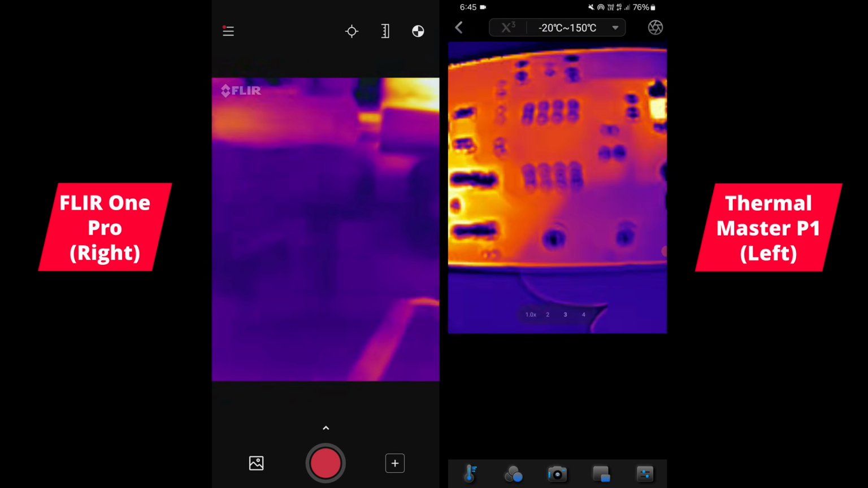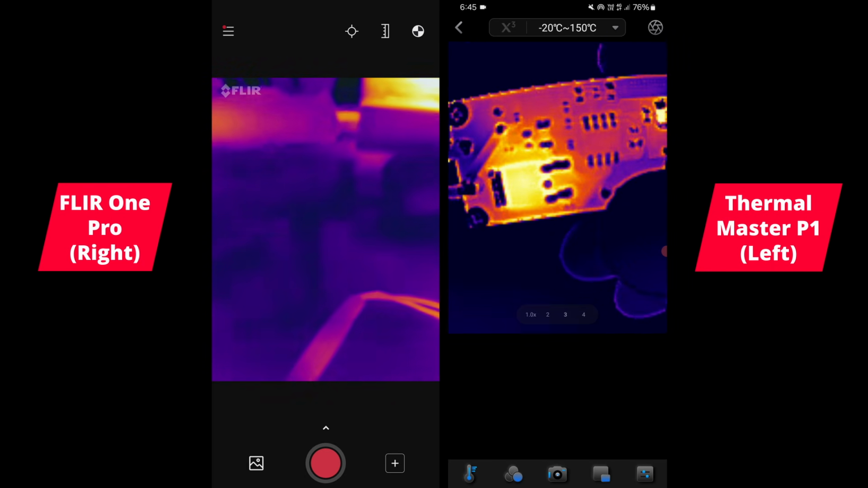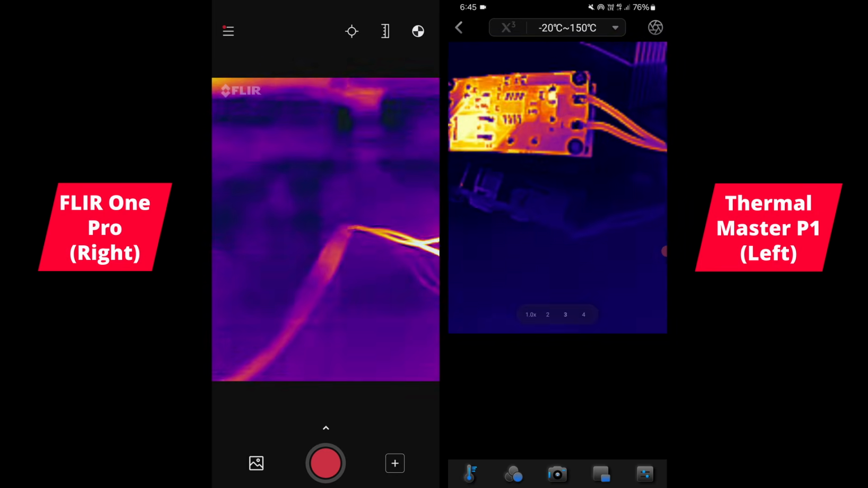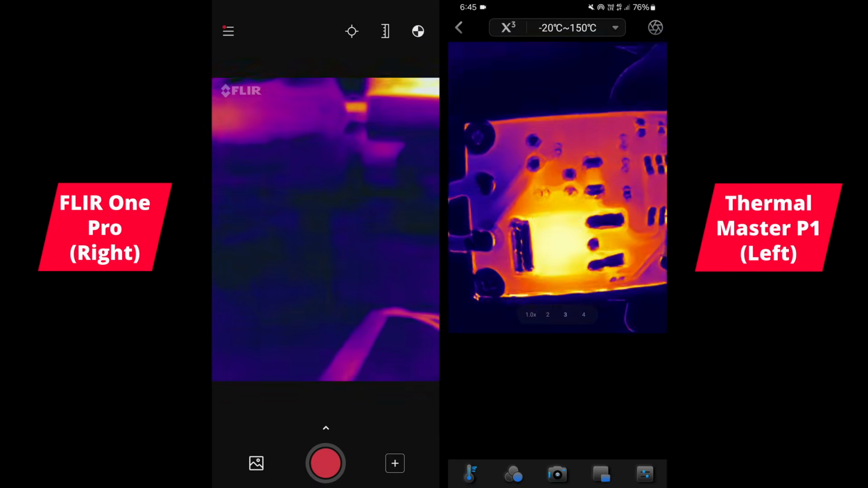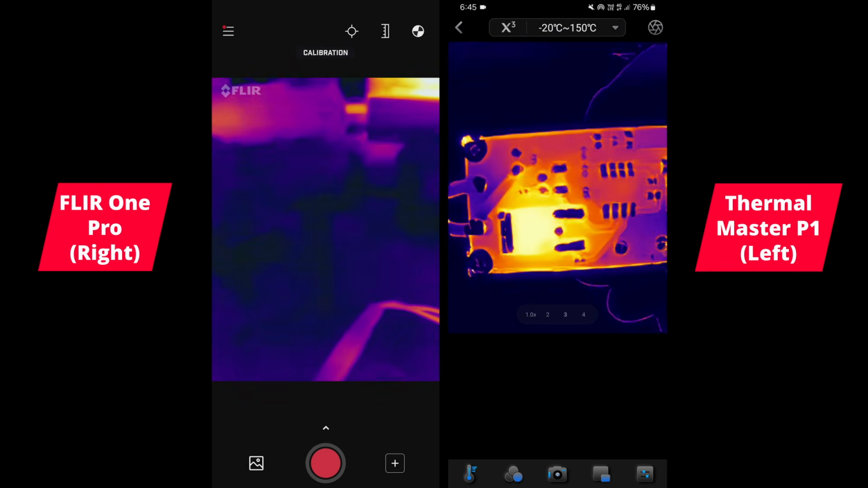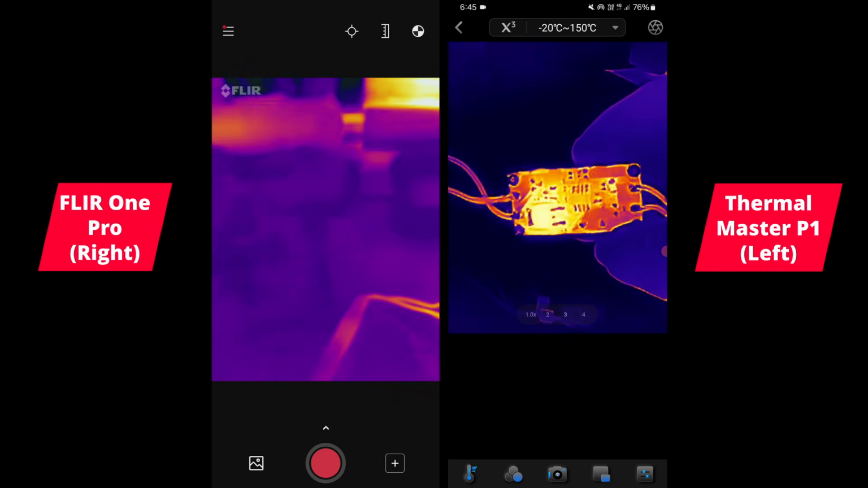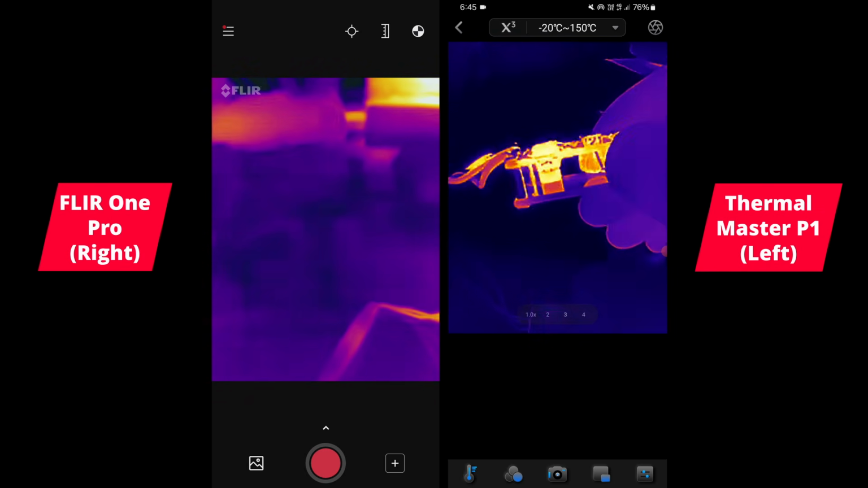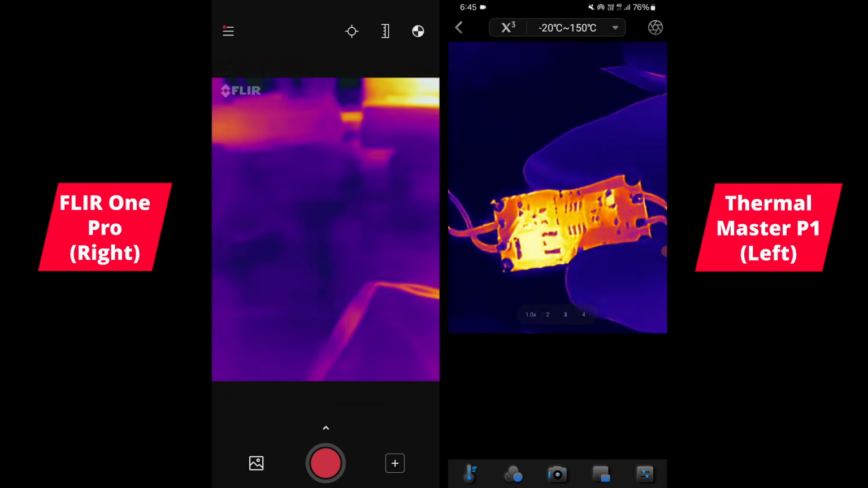And let's check it out again here. You can see just these little lines and bits and pieces running underneath the board. And just turn on the X3 upscaling again, and it makes that out a bit better, as you can see. Okay, it does have these weird artifacts on the edges when you turn it on. It's kind of doing something to those edges, like it almost looks like sparks or something, but it's not.